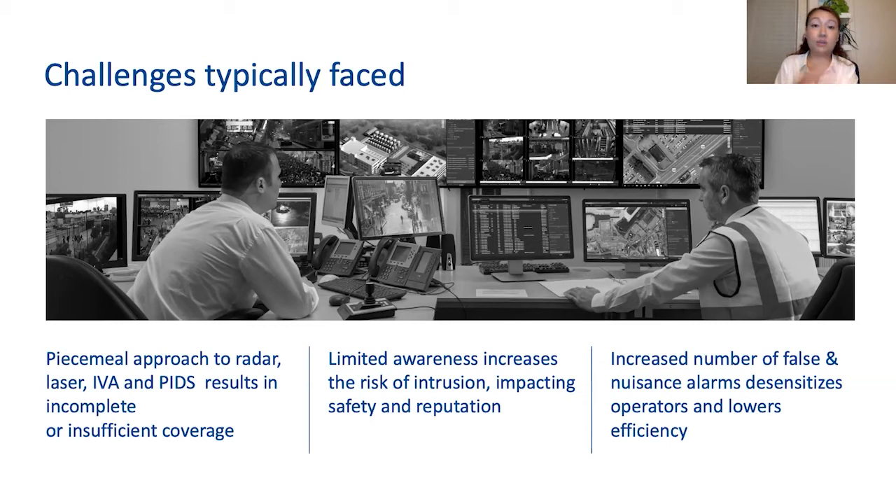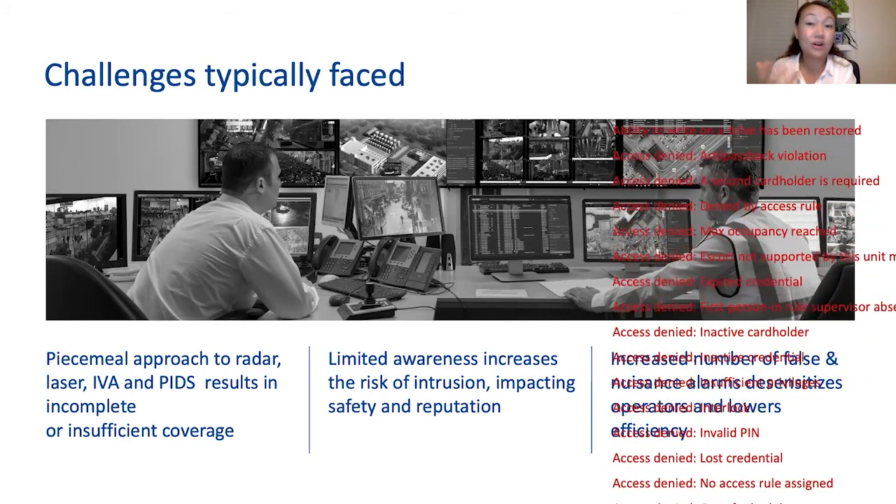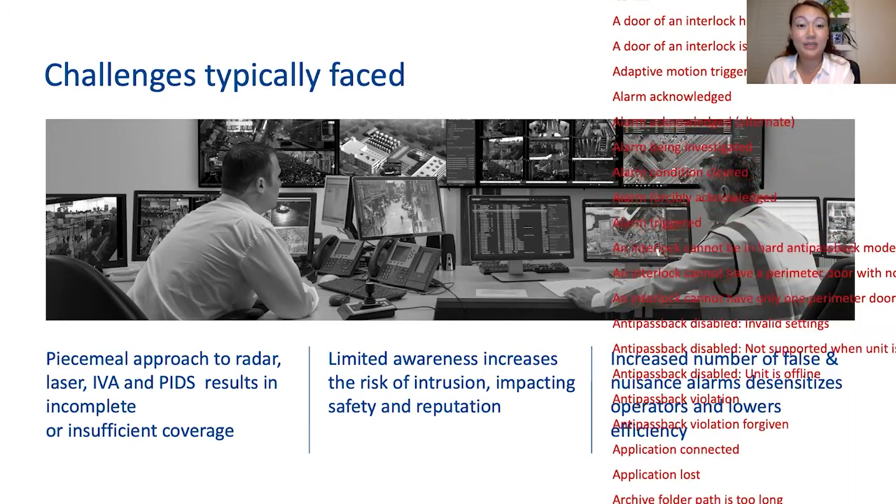On the other hand, when we talk about the overlaps, when a site relies on multiple different intrusion detection systems to safeguard their premises, you can expect the number of alarms that occur at their site to also increase. So let me give you an idea of how that actually looks. In a typical security operations center, there are usually thousands of alarms on average happening in their system. So it looks like this, pretty scary, right?